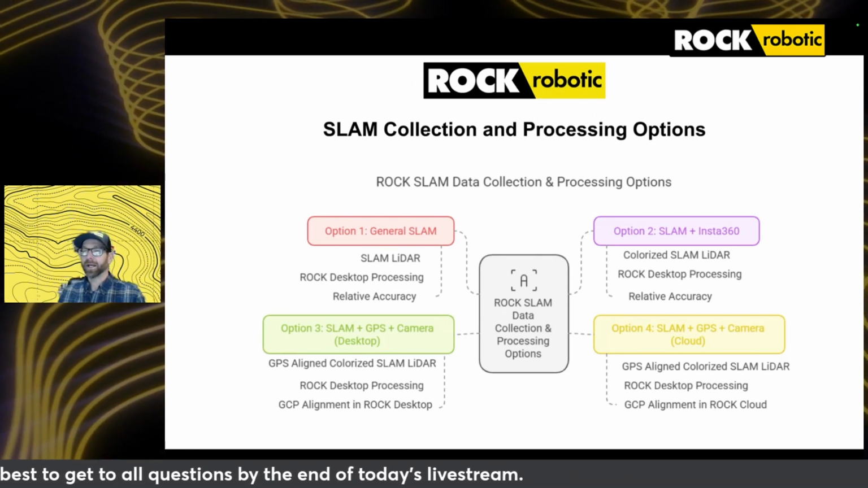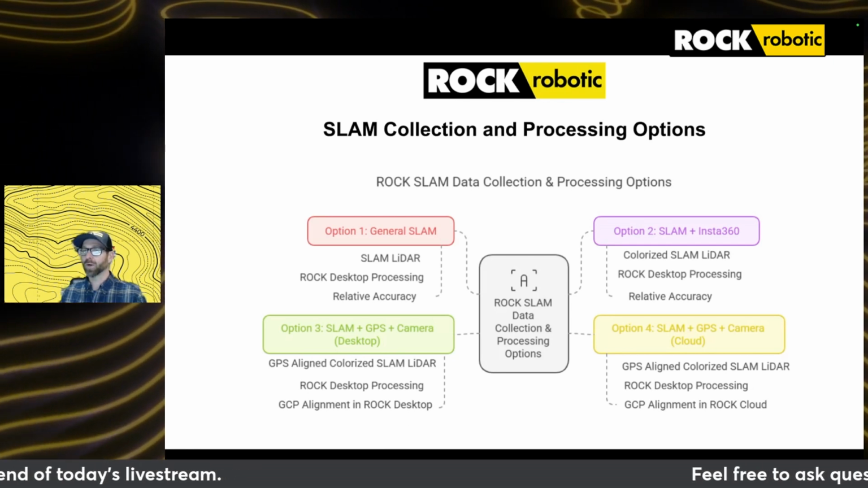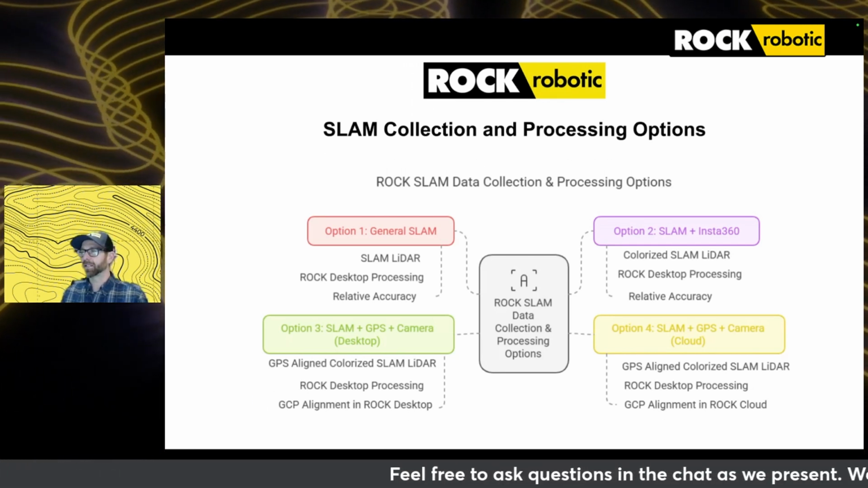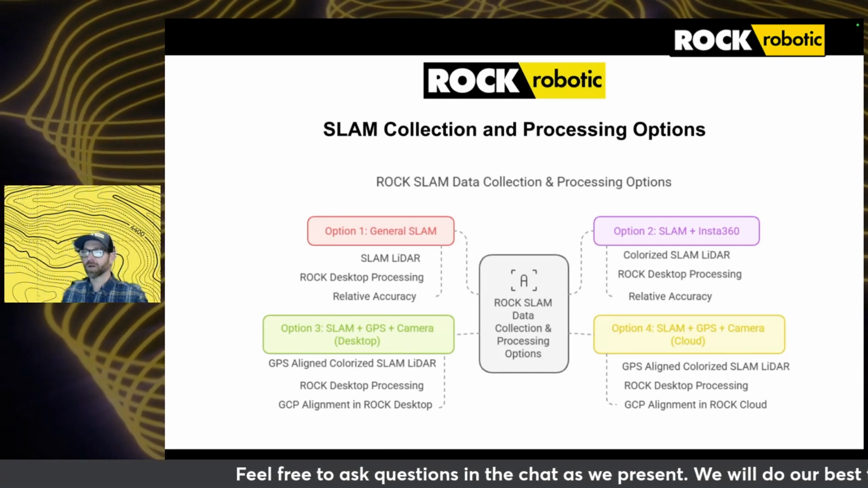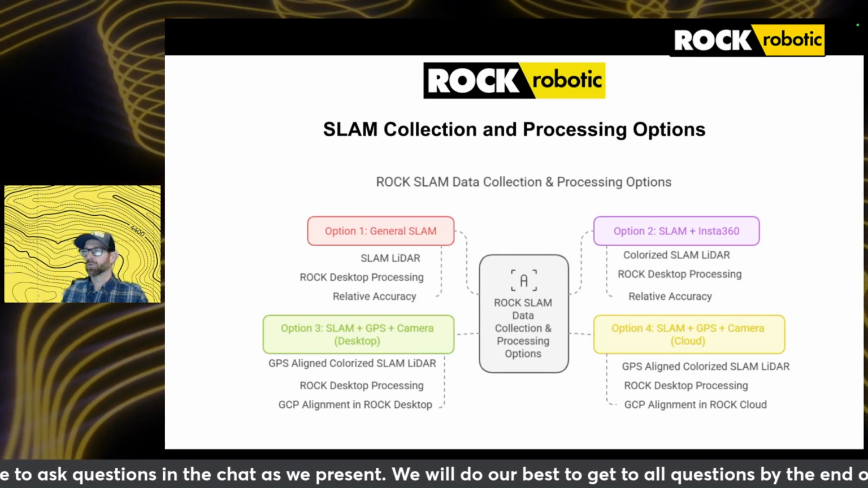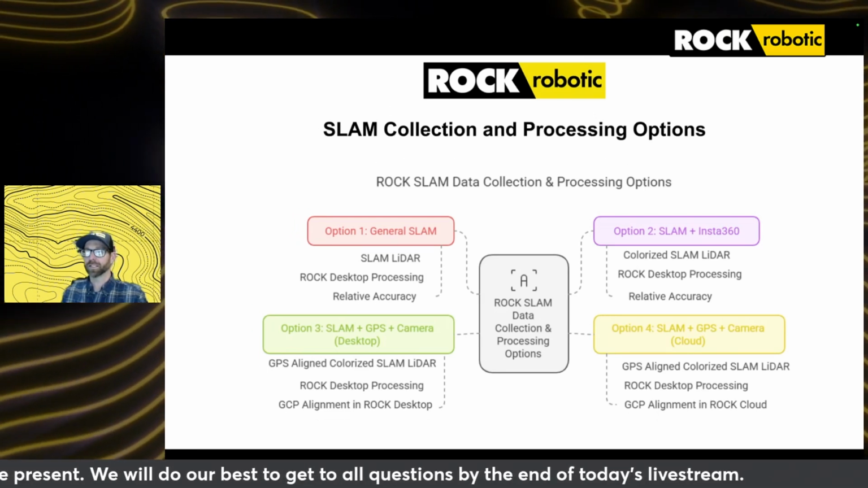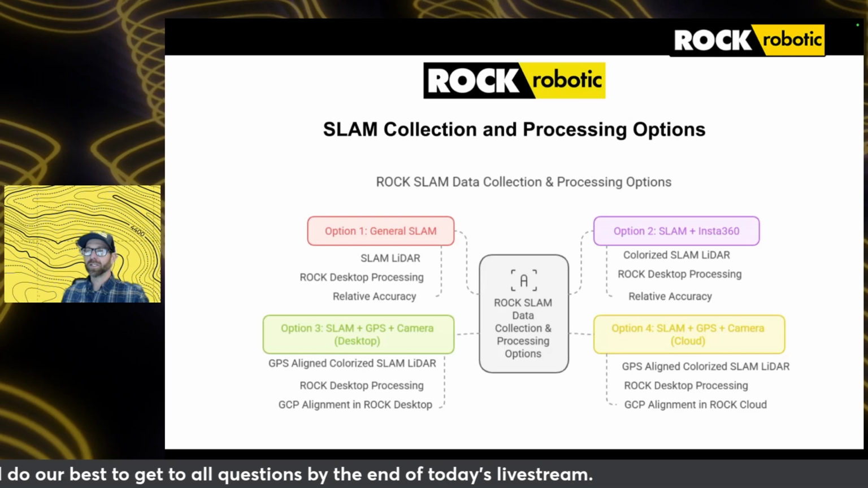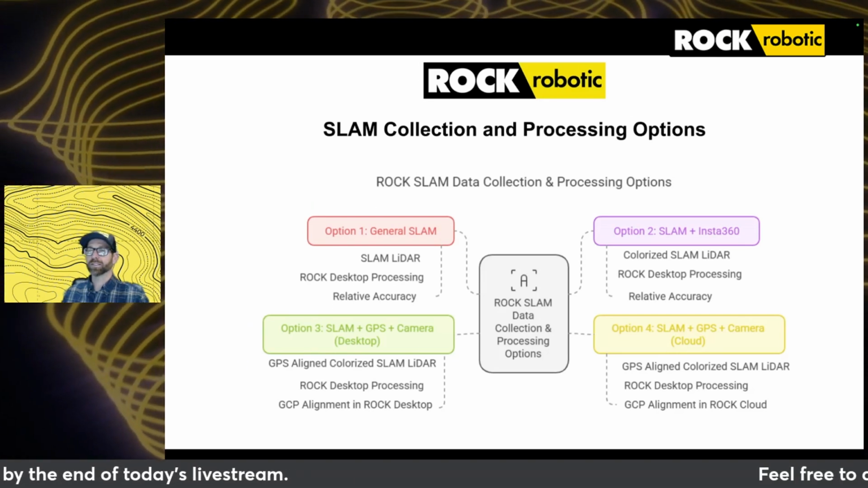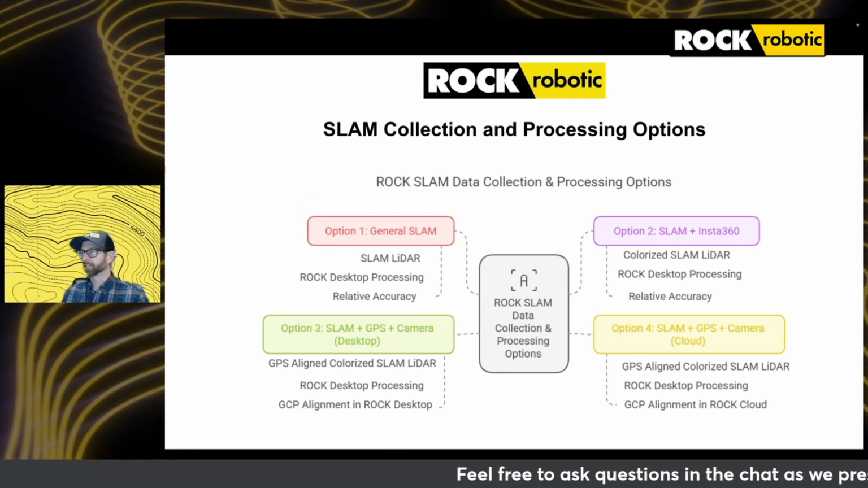Now, once you've gone ahead and collected your SLAM data, Rock offers 4 primary ways to process it within the Rock ecosystem. And you can see that in the slide right in front of you. Let's break them down. So the first is going to be what I would say general SLAM or SLAM-only processing in Rock Desktop. This is going to be the most basic workflow, and your SLAM data is processed entirely in Rock Desktop without any additional data layers.